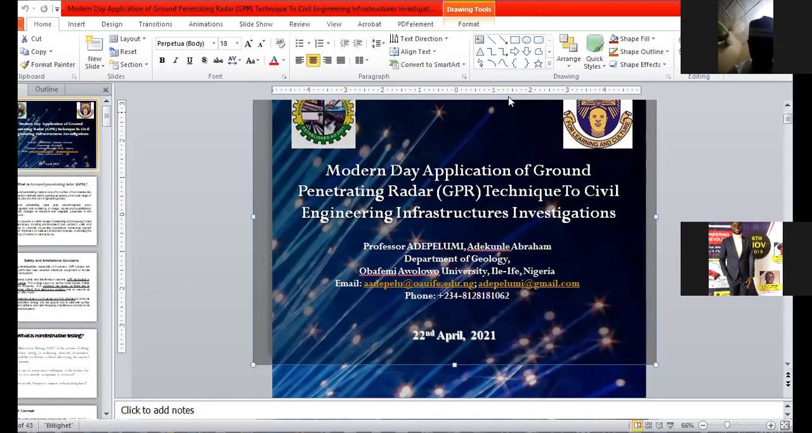You have to use extremely low frequency, between 15 megahertz and a maximum of 100 megahertz. That is what is suggested. With that one, you can scan between 30 meters and about 300 meters.